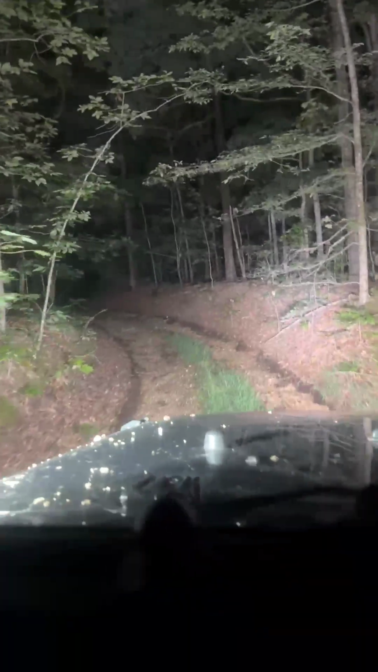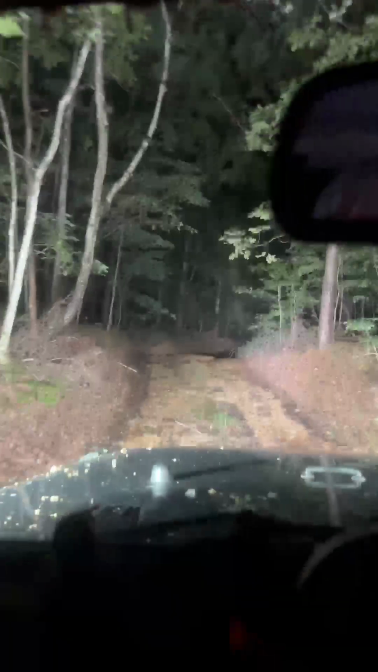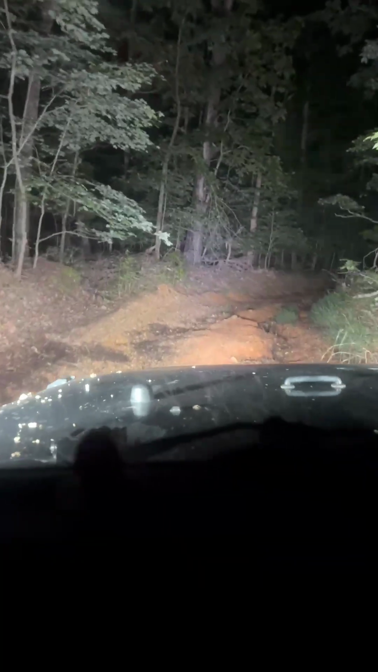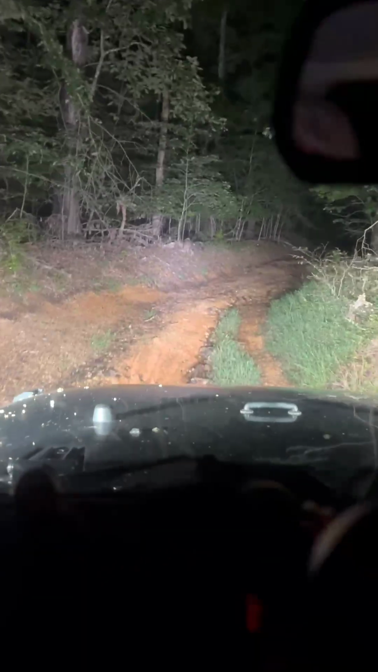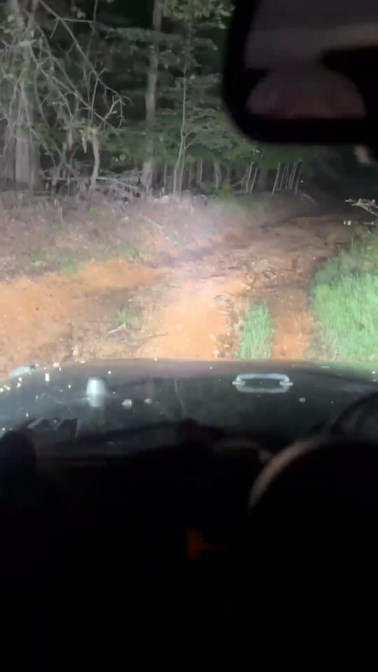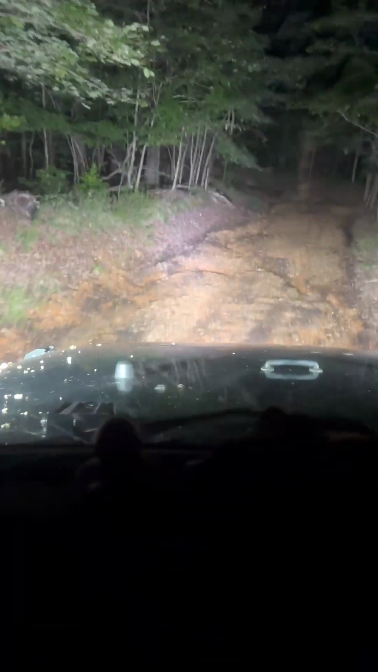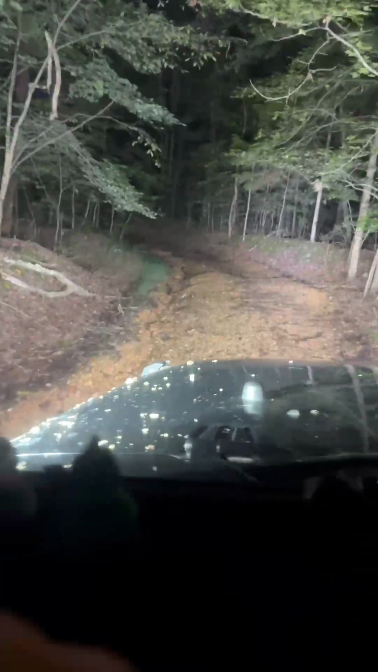This is the 10th, 11th, somewhere in here of July. And I don't know if you can notice, this is a little bit of a descent here. We got to come back up the other side, but you got to kind of straddle a lot of this. It gets a little worse on the other side, but it's a lot more fun.